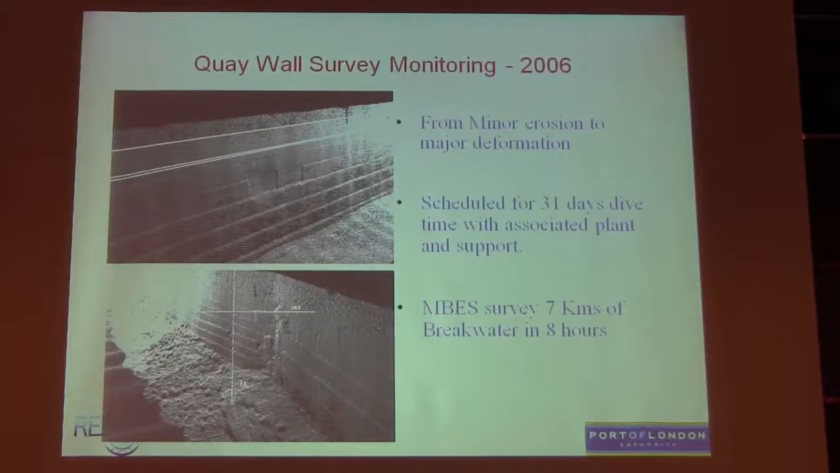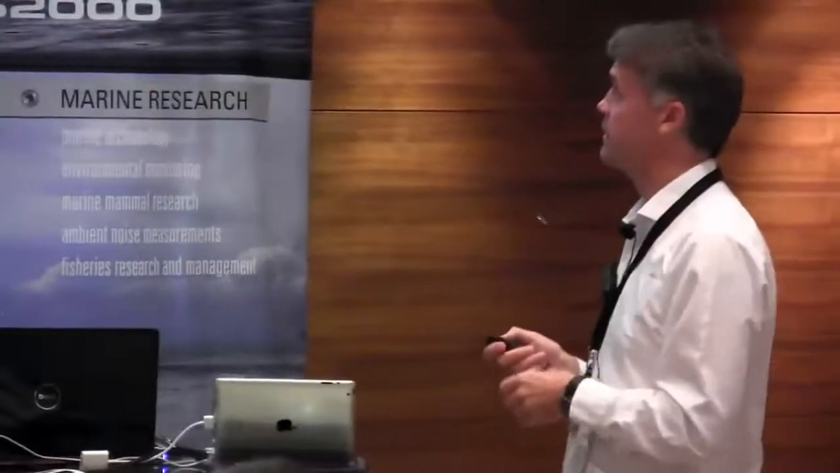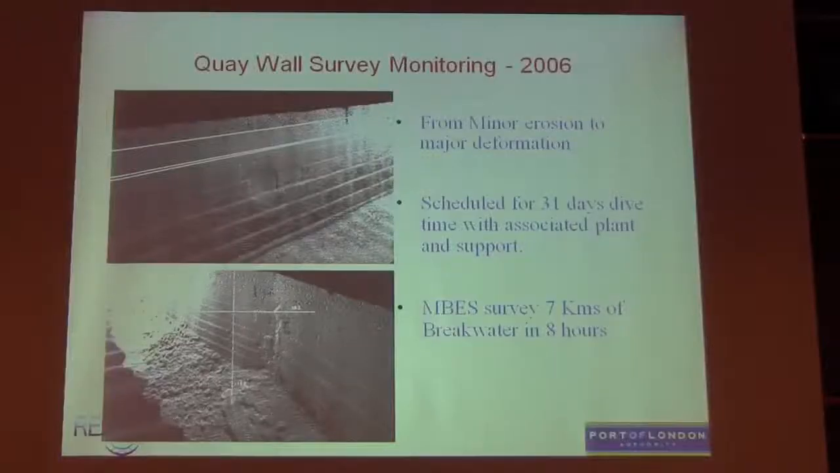The first key wall survey we did was in Dover in 2006. They wanted to survey 7 kilometers of breakwater. They'd initially got 31 days dive time to do that, but we surveyed it in just 2 high water periods, so 8 hours. It took us about 3 months to process the data, but it was really good. And this is before we had POSPAC, I think, maybe.